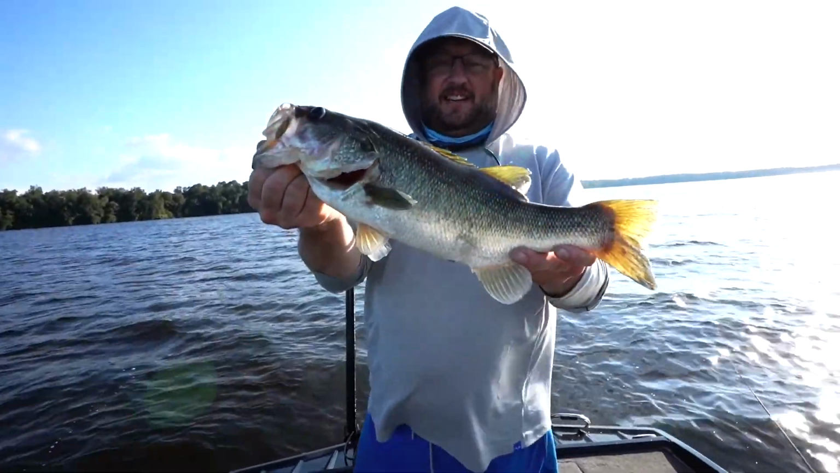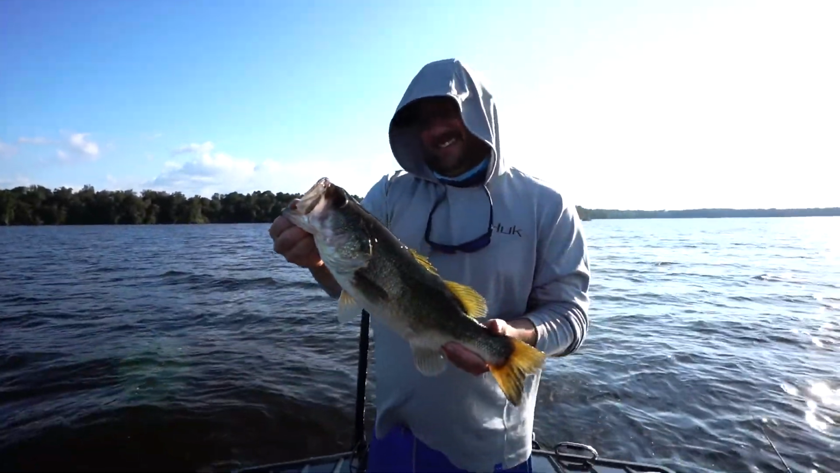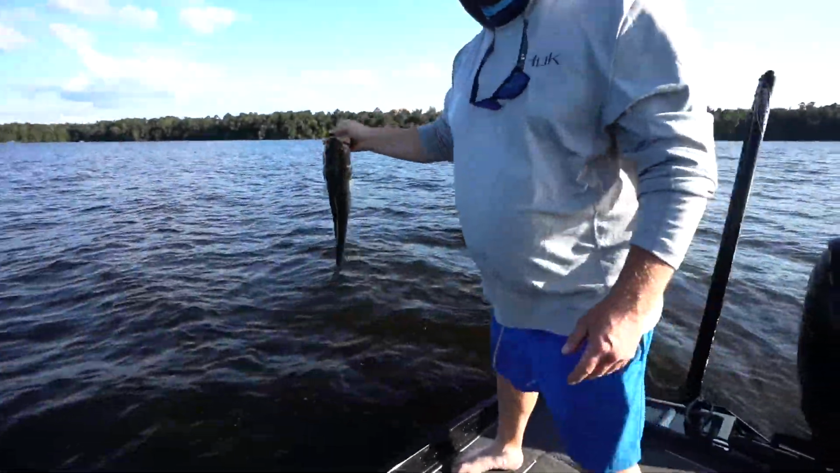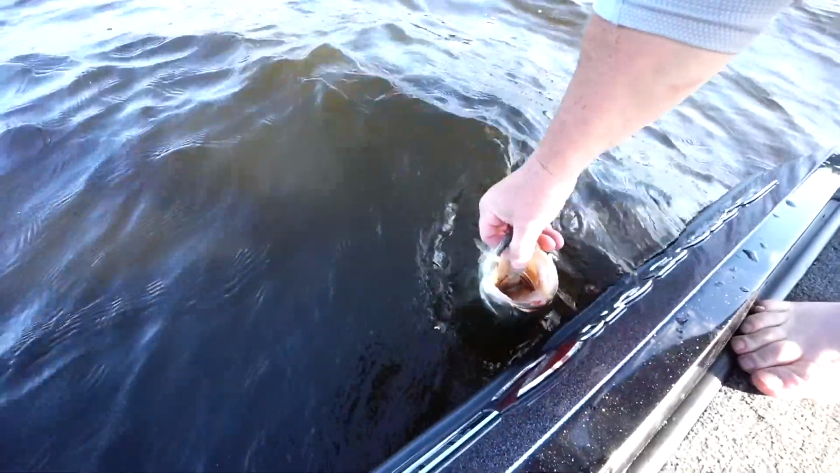Nice healthy fish. He's fat. That's good. And yeah, we can keep casting on there. There's more down there. Ready? You want to put him live or you just want to put him back? Let's get him back in. All right. Nice fish.